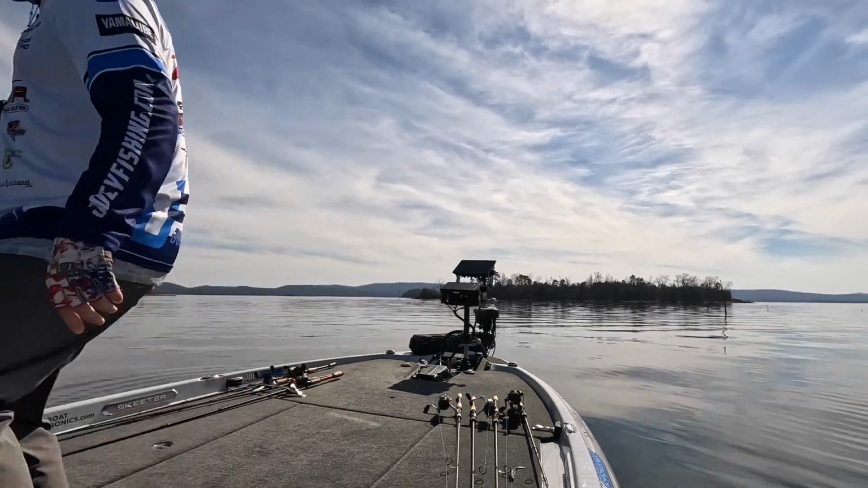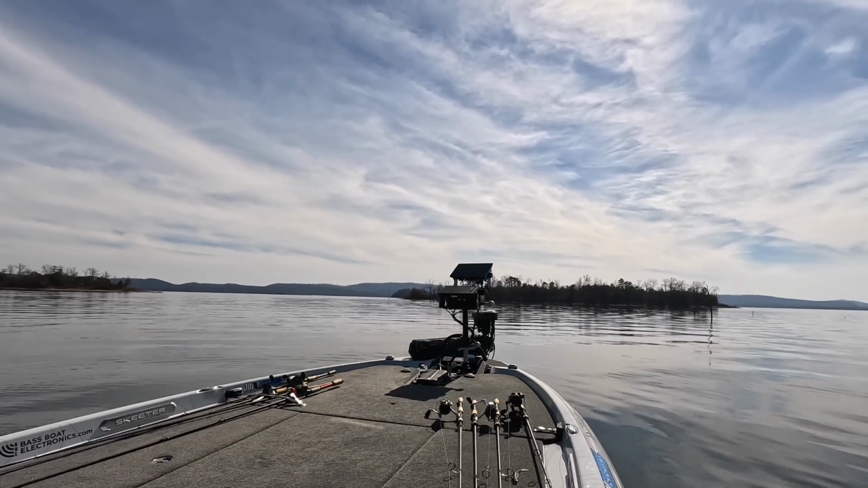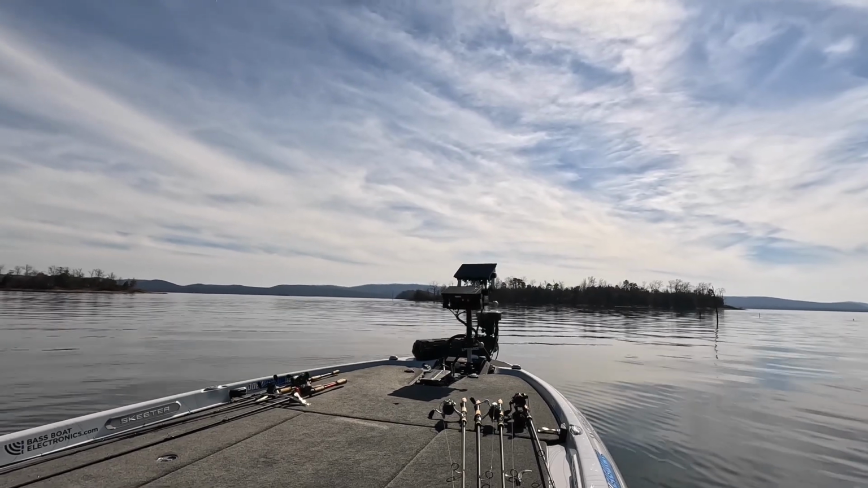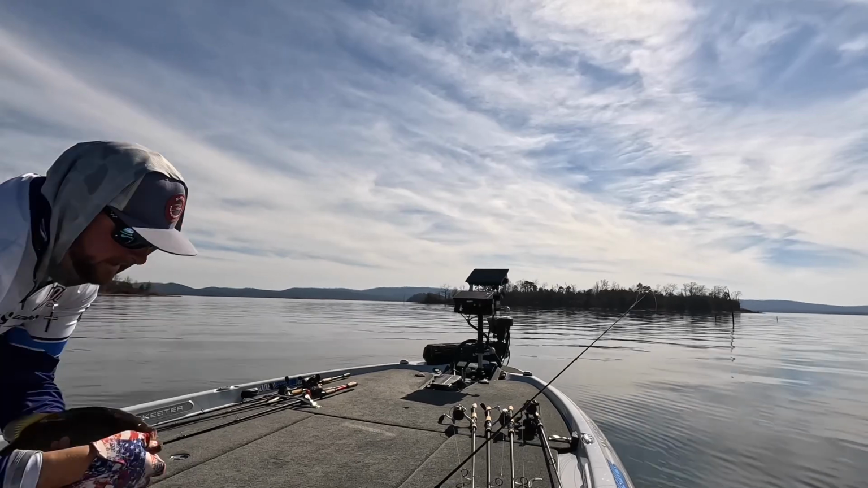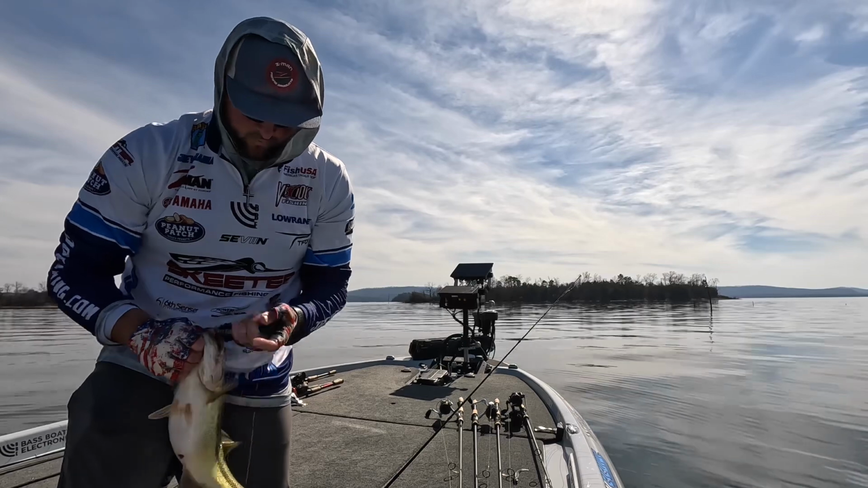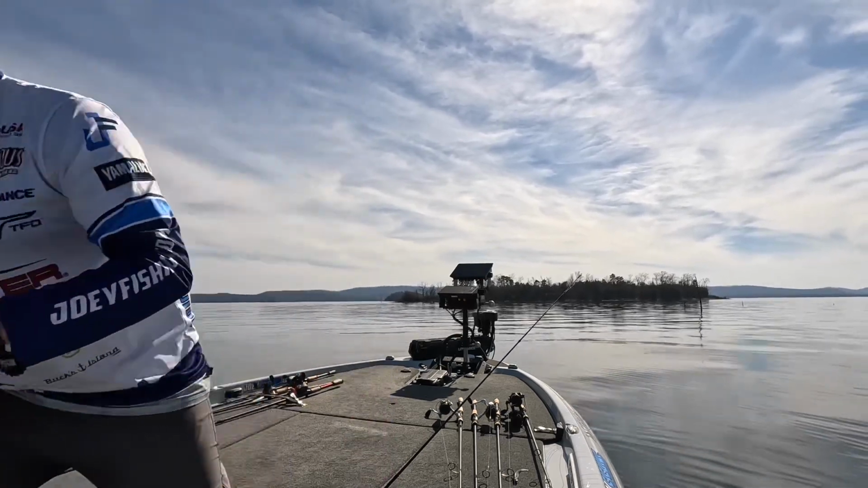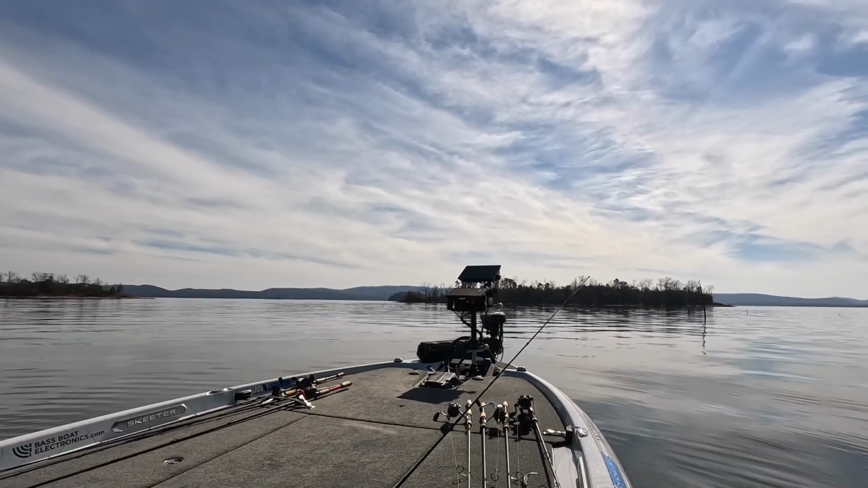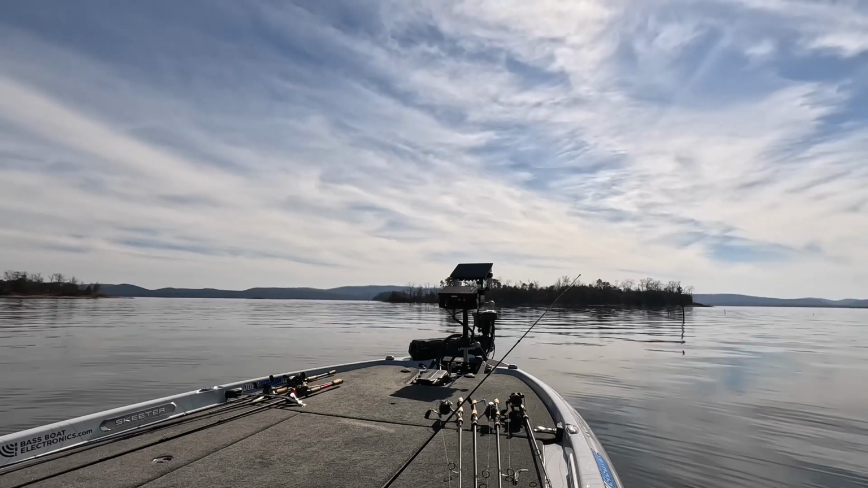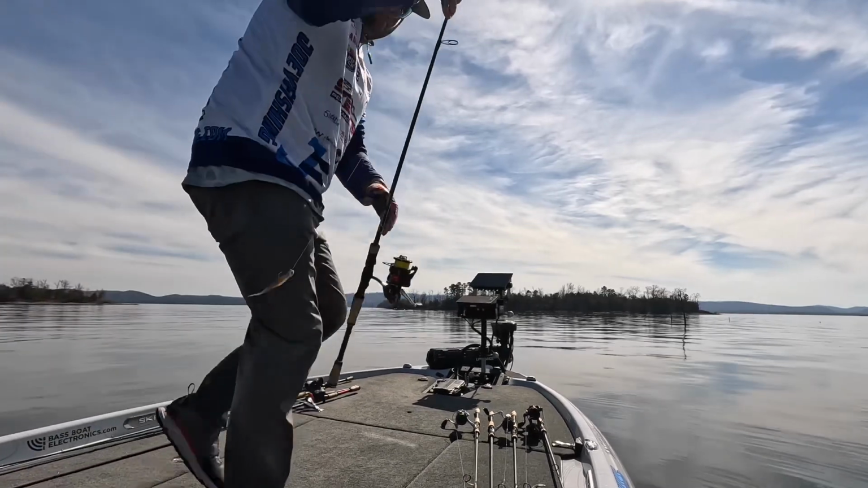That's a good one. Oh yeah. Now we got a bag. Look at that. Ned Mickey in the nose. Oof, that's a pig. Finally, saw one that's a bass. All right. I got 15 pounds just about.